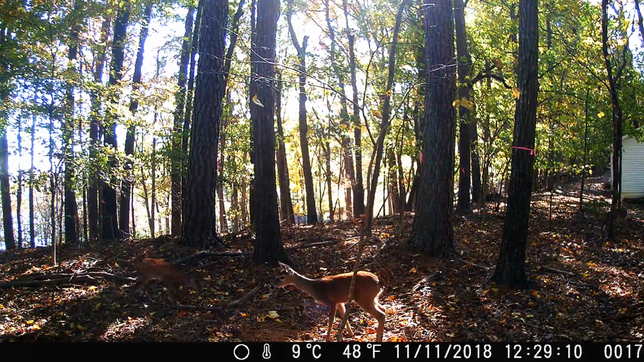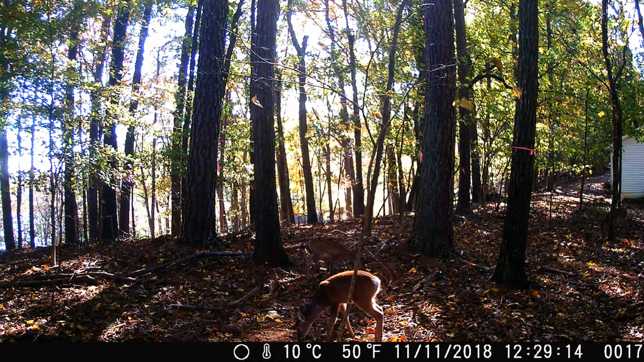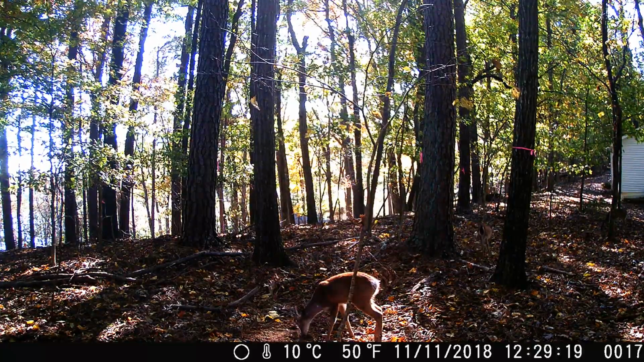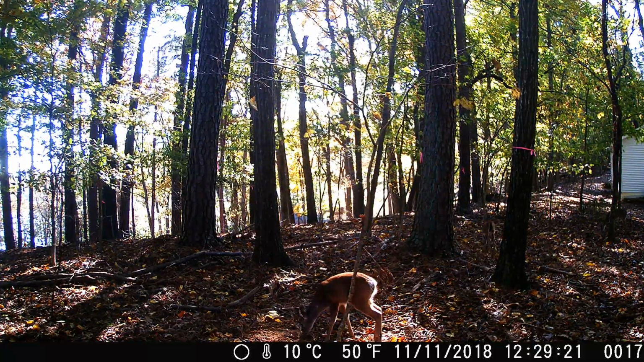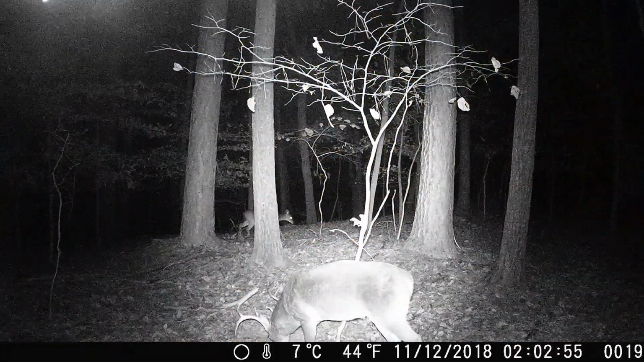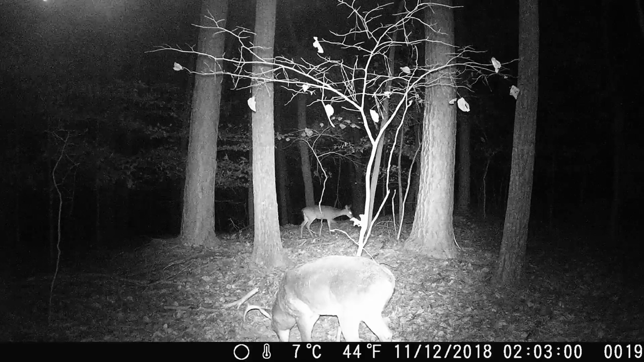So I put this clip in here as a way of showing the reality of nature, number one, and number two, overpopulation. I have no idea how this yearling was injured, but not long after this, I stopped seeing this deer, and it's kind of a sad thing to see.